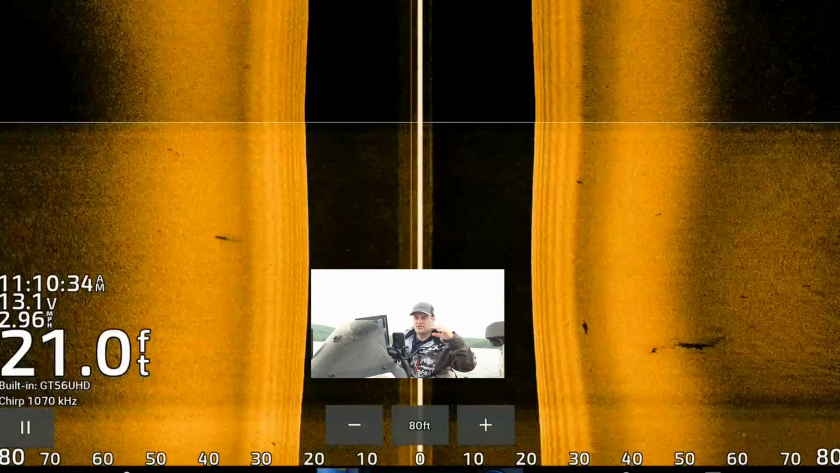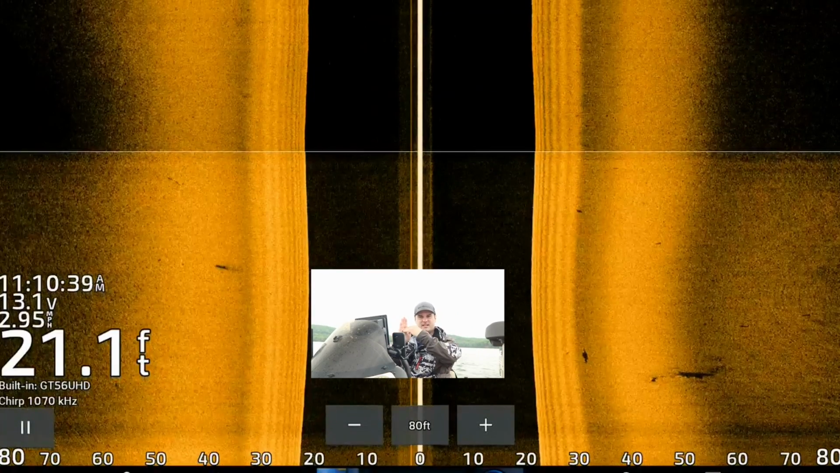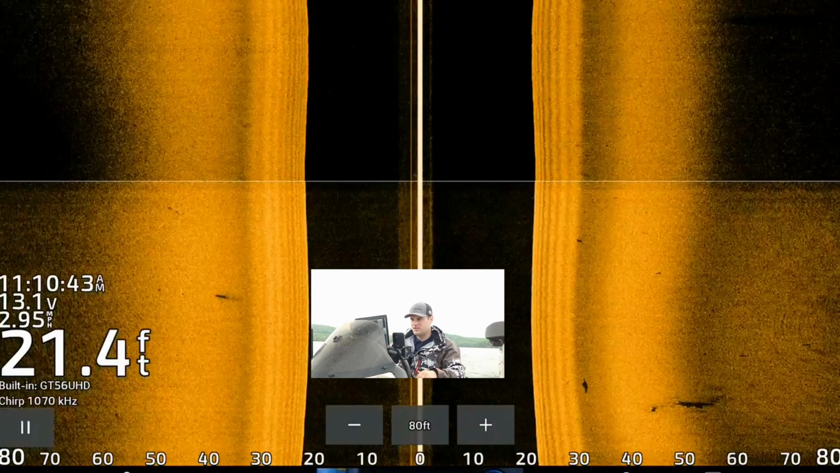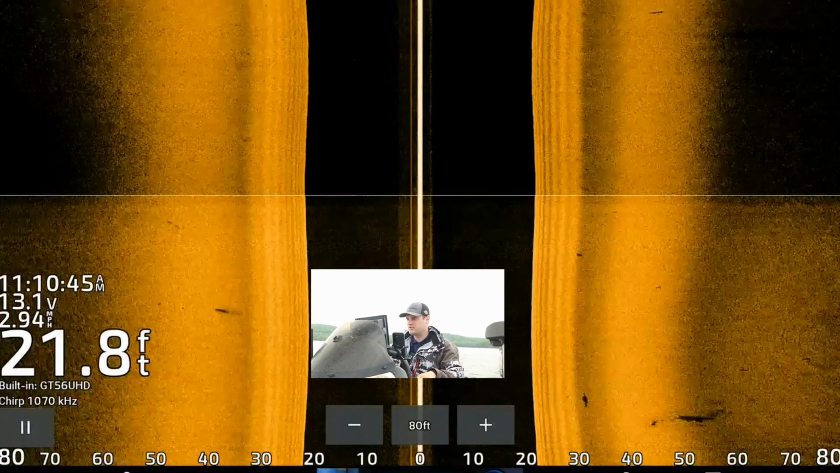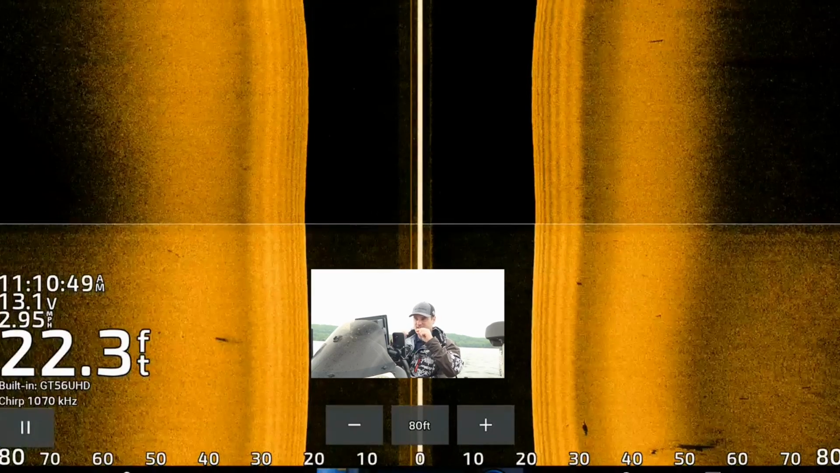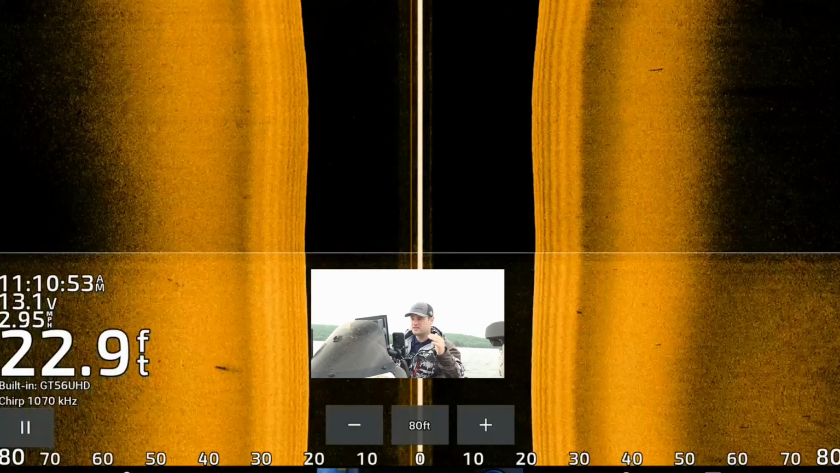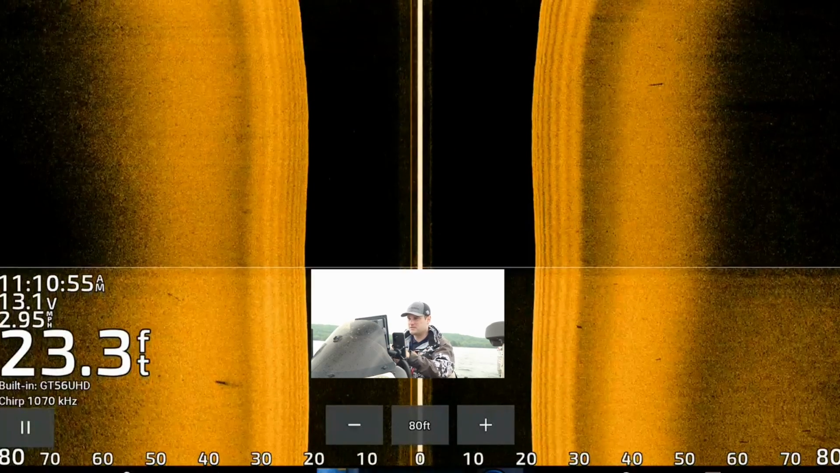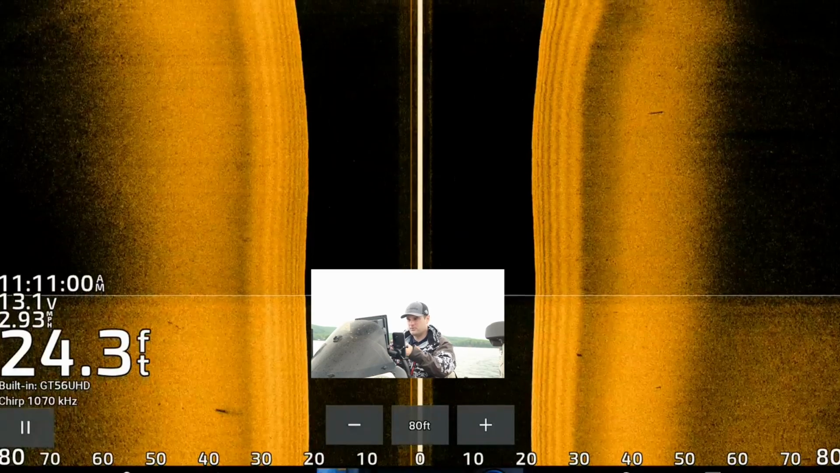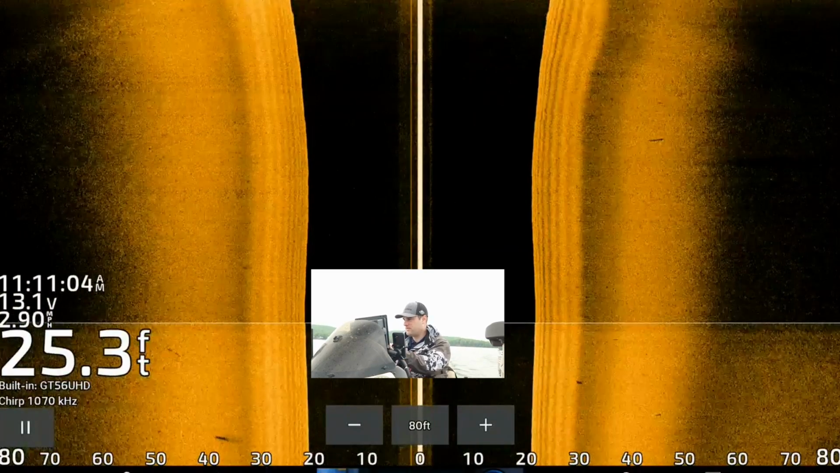If you think of a flashlight, for clarity's sake, you're shining a flashlight, it hits the tree, that light can't penetrate through the other side of the tree, so it's going to show up as shadow on your screen. And the longer the shadow, the taller the object, if there isn't separation between the object and the shadow. That'll typically be a suspended fish. And if we run into some suspended fish that show up as shadows, I'll make sure to point them out here.